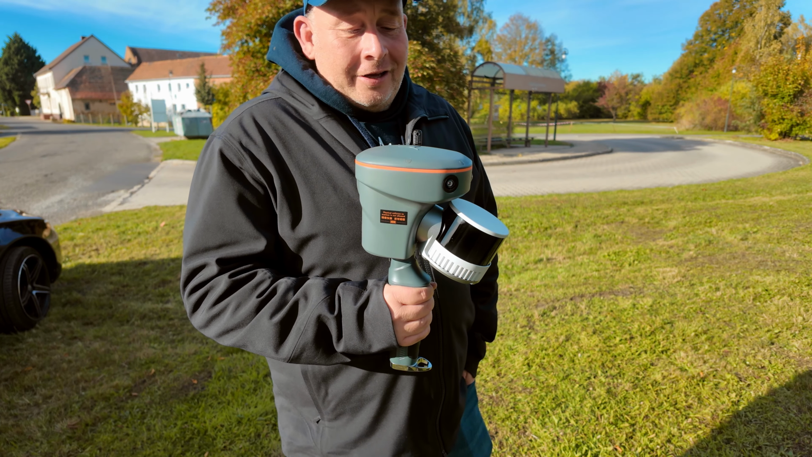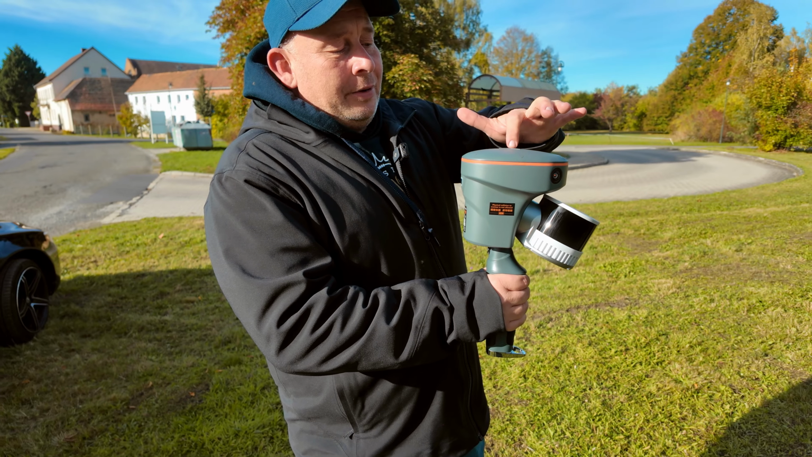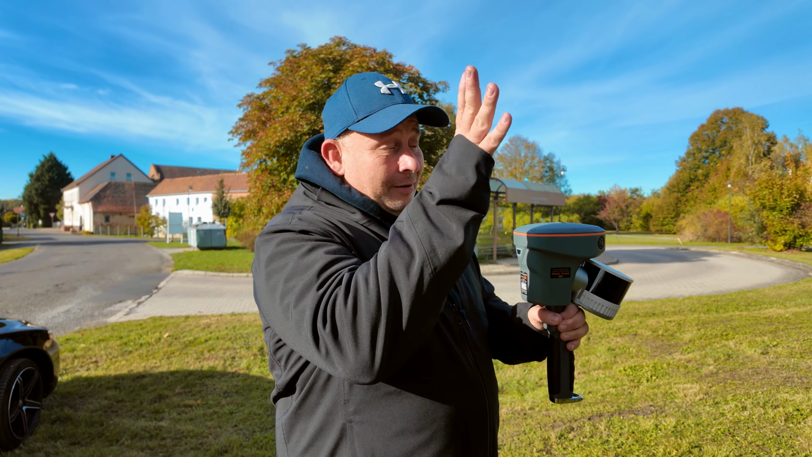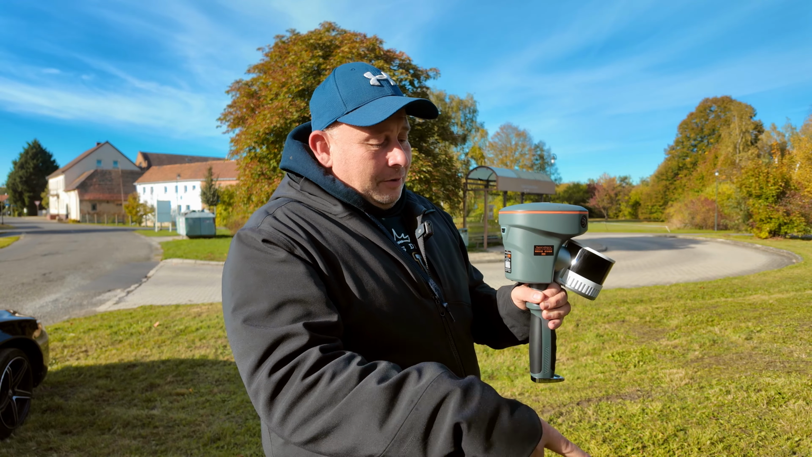For my understanding, the bigger the receiver, the bigger the antenna, the better the choice, because in the middle of this antenna you have your chip inside, and the flat area keeps out bad signals. Usually the GPS signals come to us, to your antenna, from everywhere, but they also come from sidewalls and from the ground, and this gives some information.